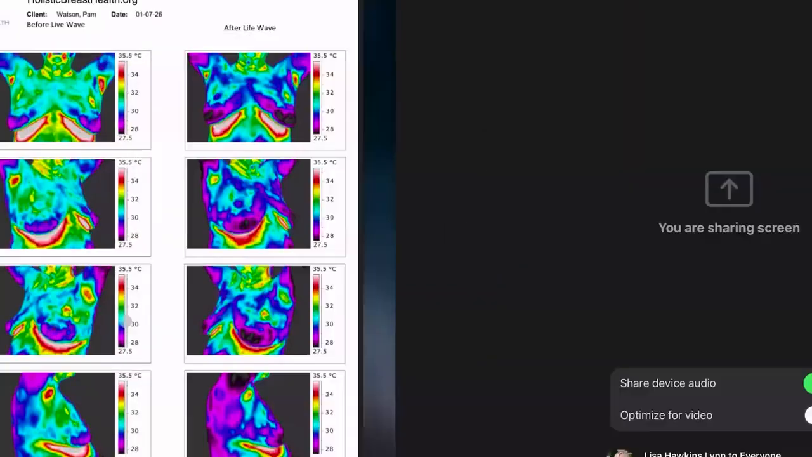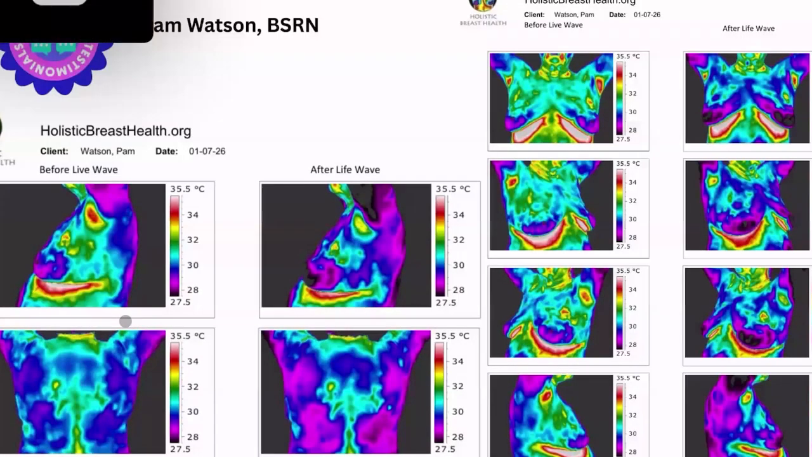Grace, can you throw the image back up one more time? Give her just a second. There we go. And Pam, can you explain, like you did for me just a minute ago, just briefly, from the left to the right, the upper right hand image, the differences there and the importance of those color changes.